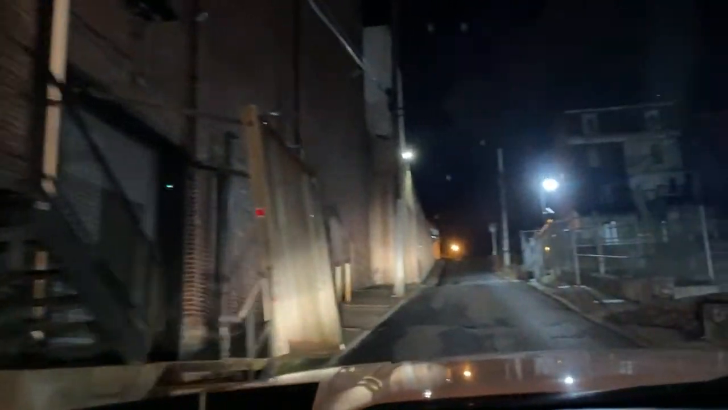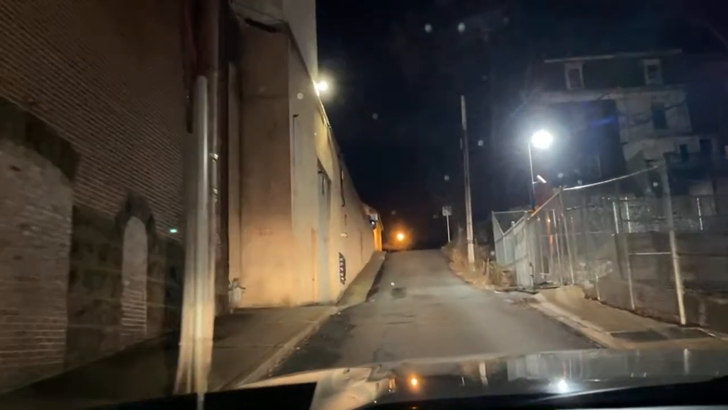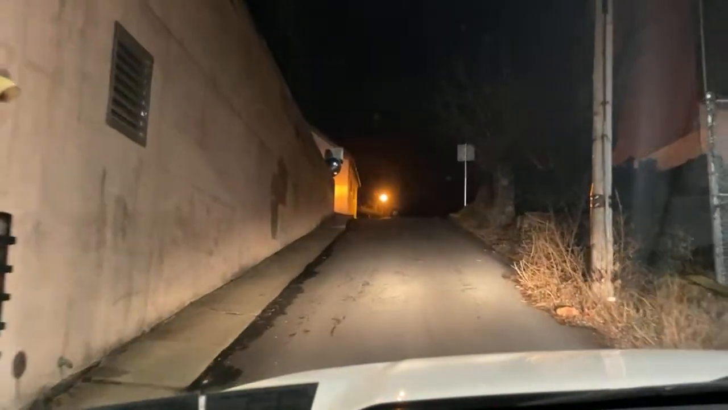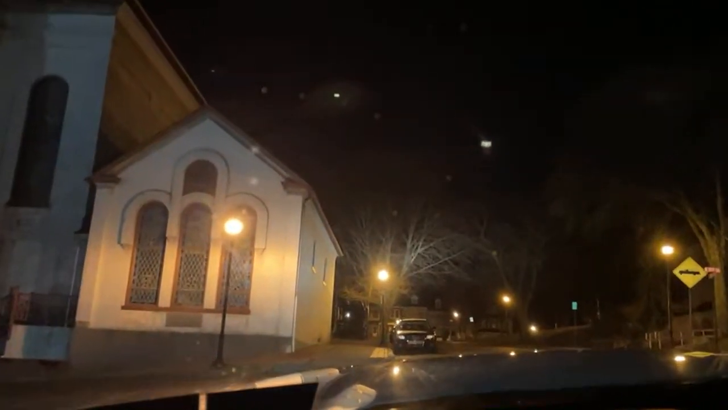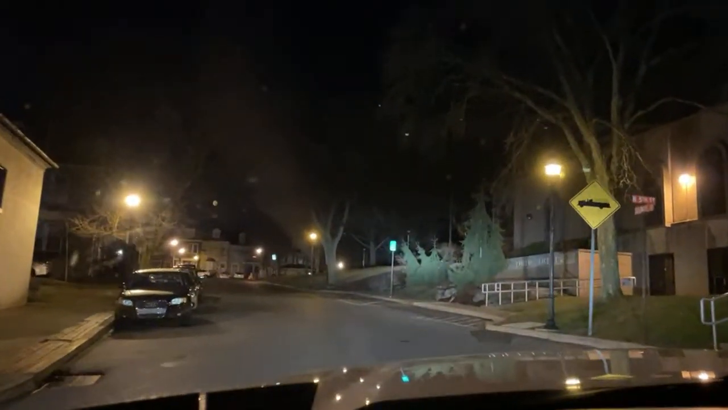Where are we going? Oh, man, we're doing the alley cat tonight. We're doing the alleys. Look at this. Holy shit, guys. I'm going up a steep hill right now. This is a big incline. What's this? Private property? Oh, it's a whole parking area with a gate? Huh. Oh. Wow. This is like built on the side of a mountain.